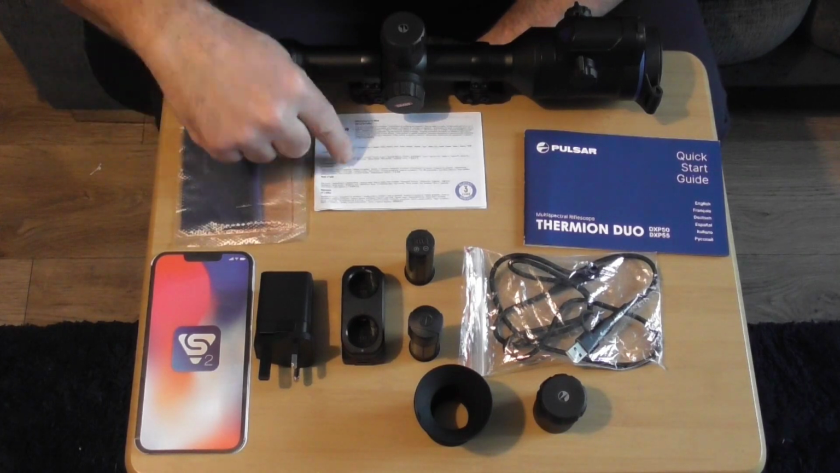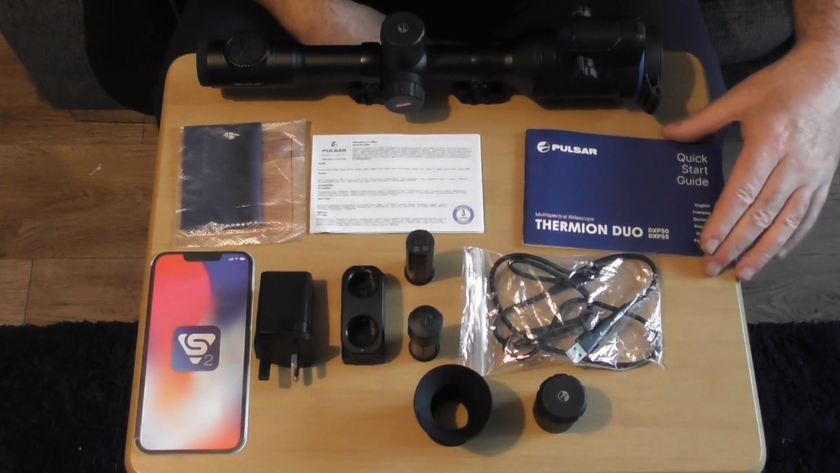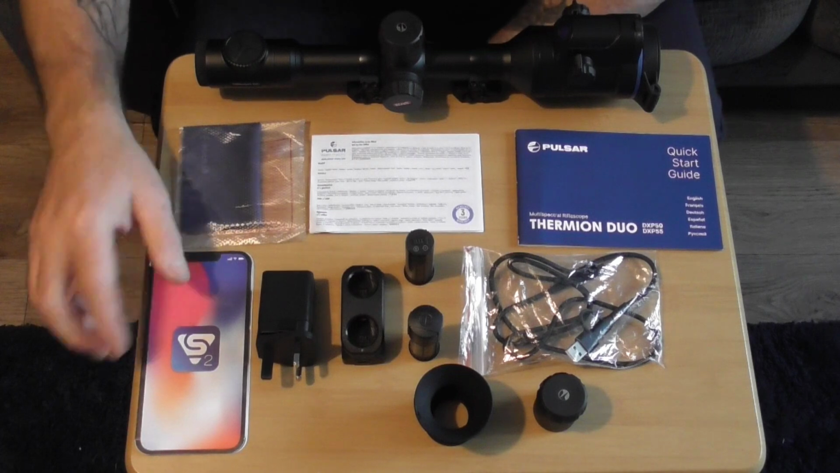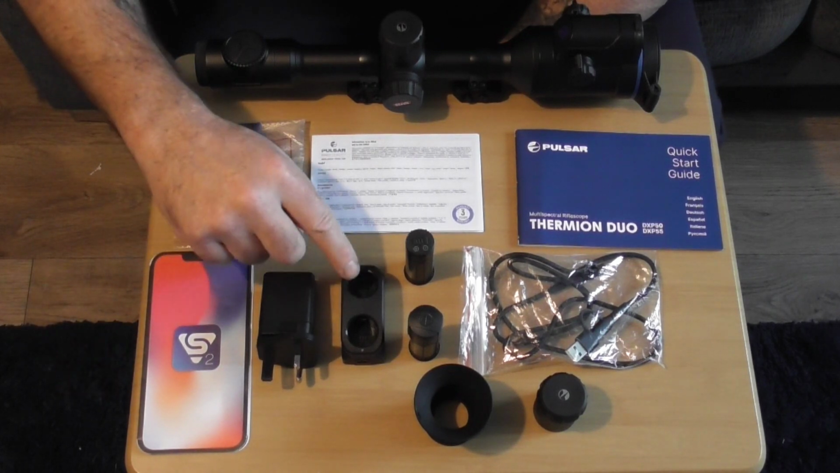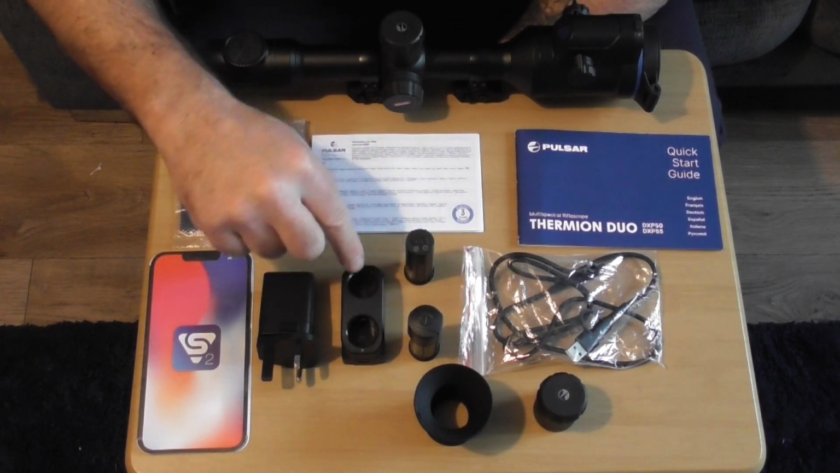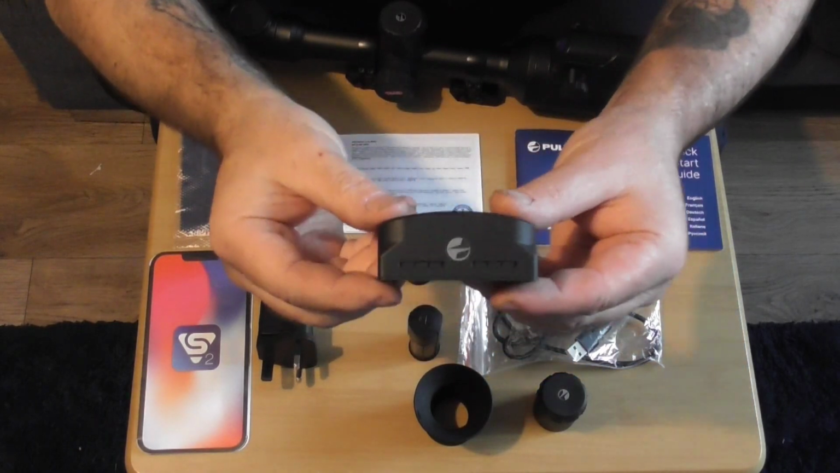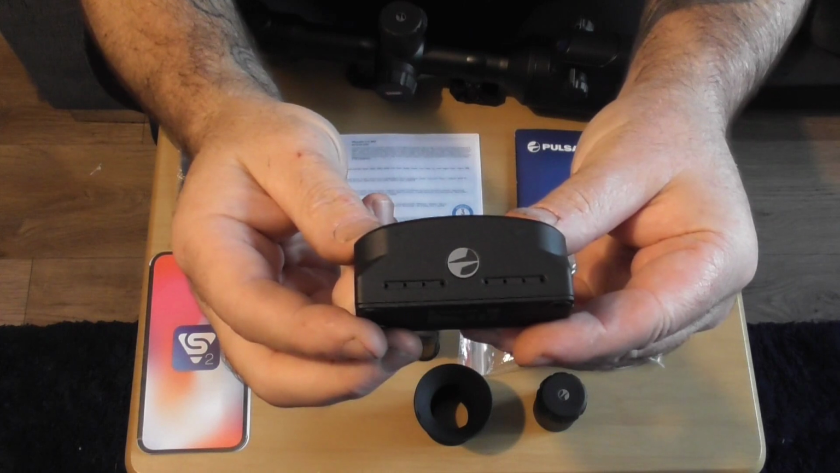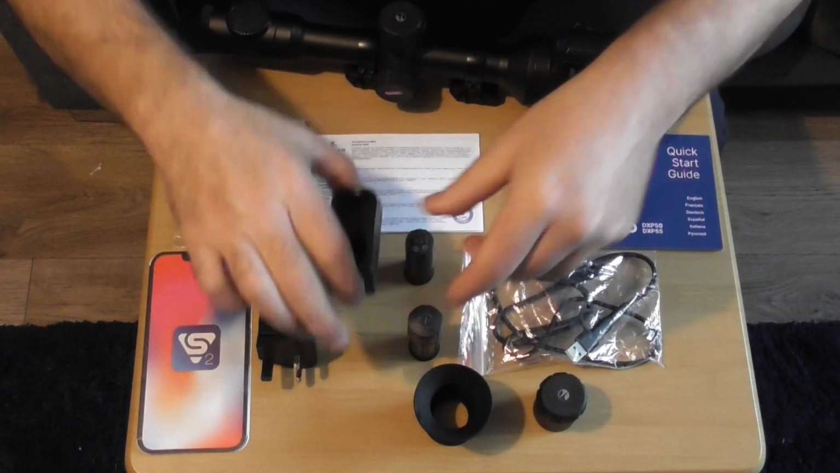Get a cleaning cloth, the warranty card, quick start guide, and how the scope itself actually works. There's a little pamphlet there for the live streaming to show you how to do that. You get a 3-pin charge plug. You get a docking station which takes both of the APS batteries, and whether you can make it out or not, these are little indicators that then flash and tell you when the batteries are actually charged.